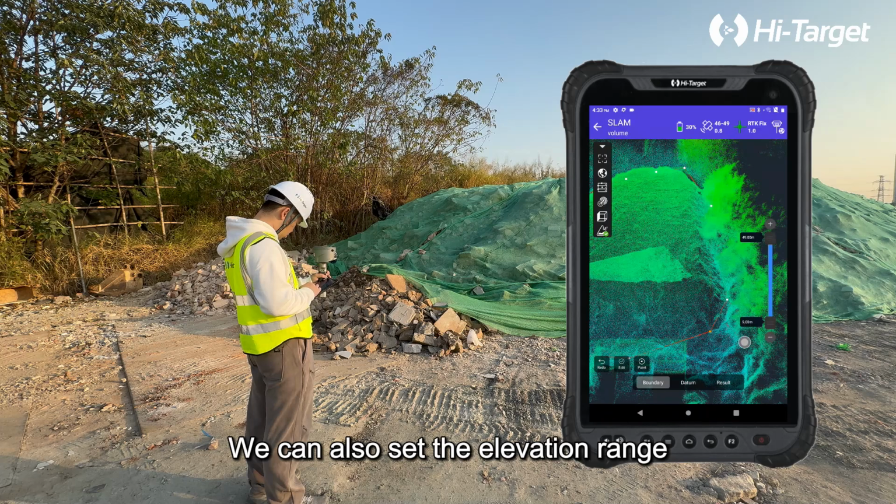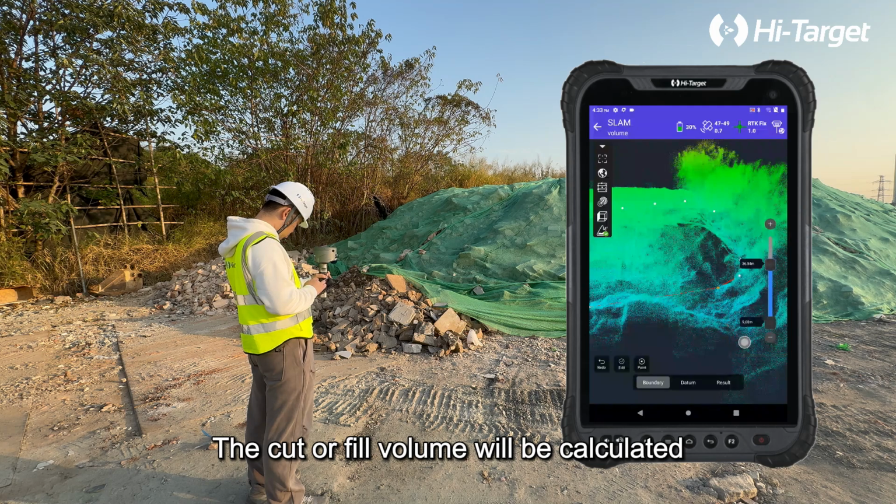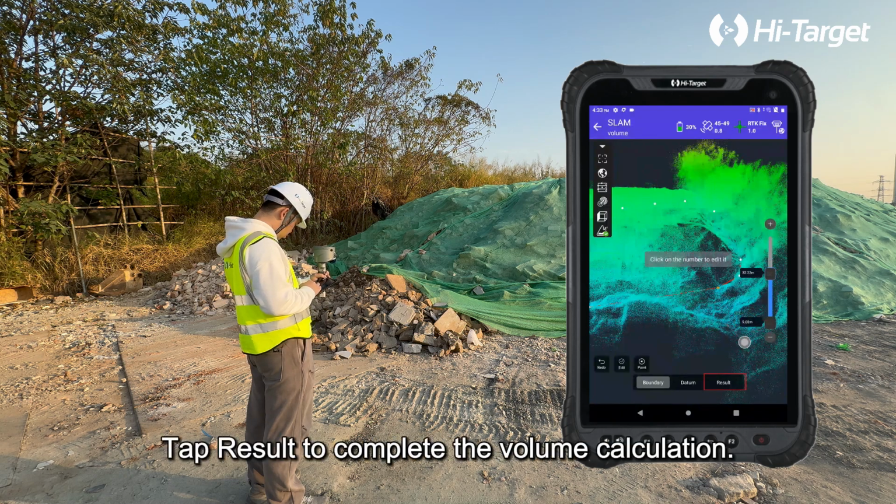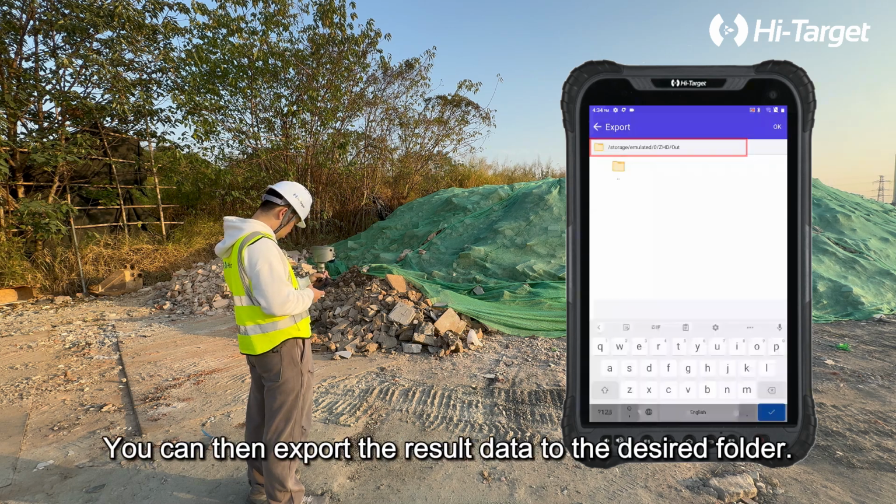We can also set the elevation range of the earthwork using the right slider. The cut-off field volume will be calculated to a specified reference elevation, which is 9 meters here. Tap Result to complete the volume calculation. You can then export the result data to the desired folder.